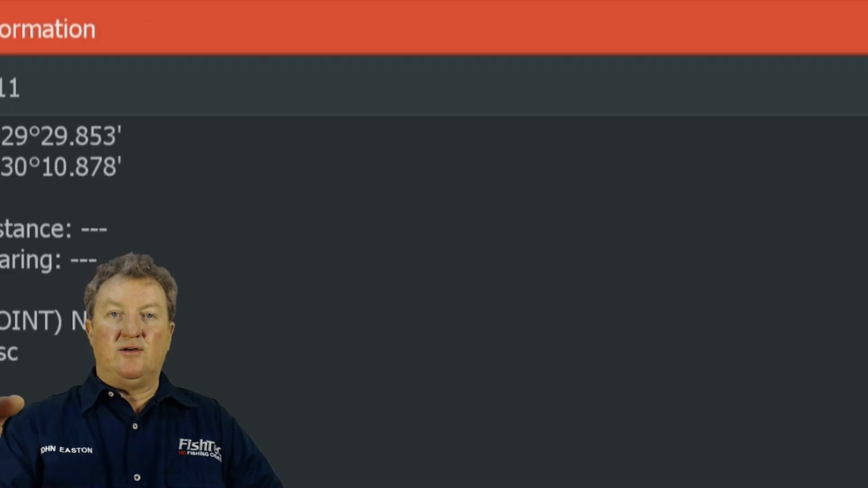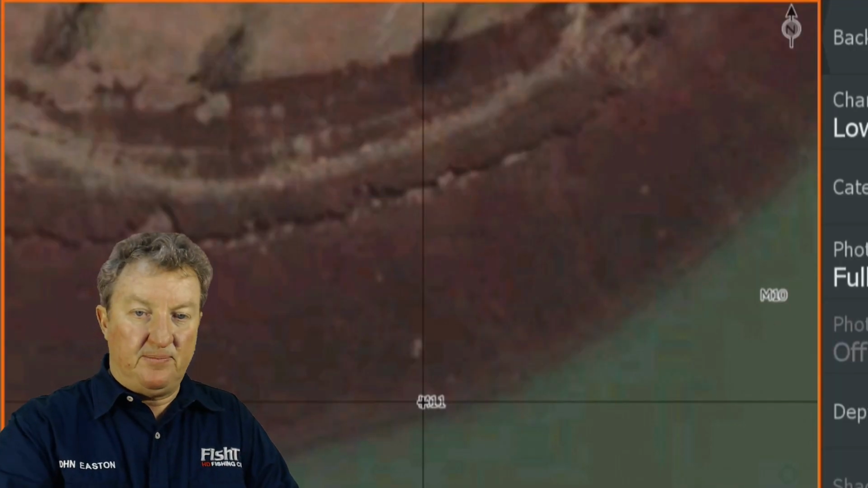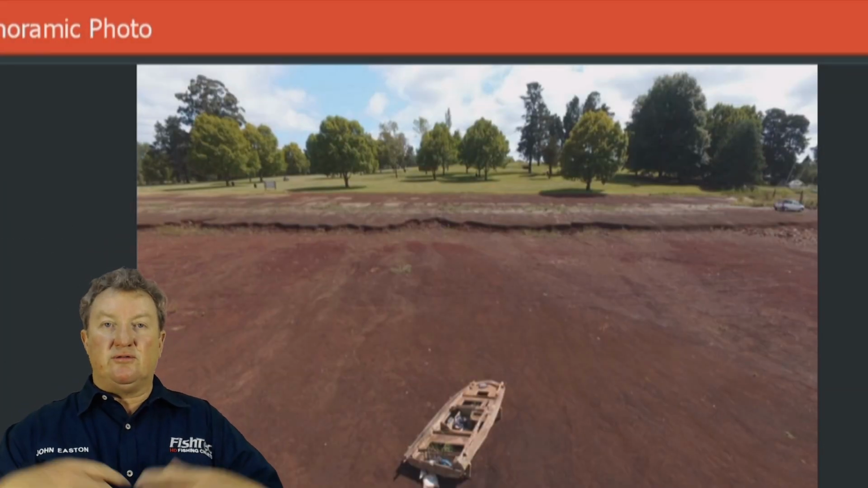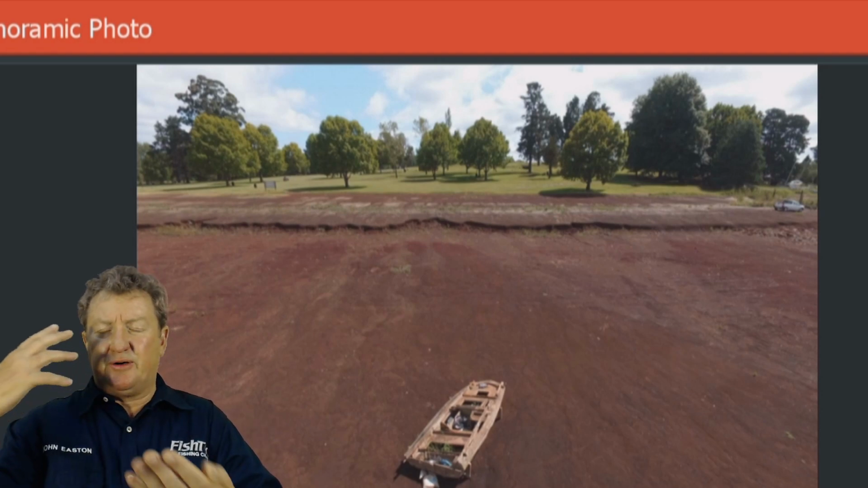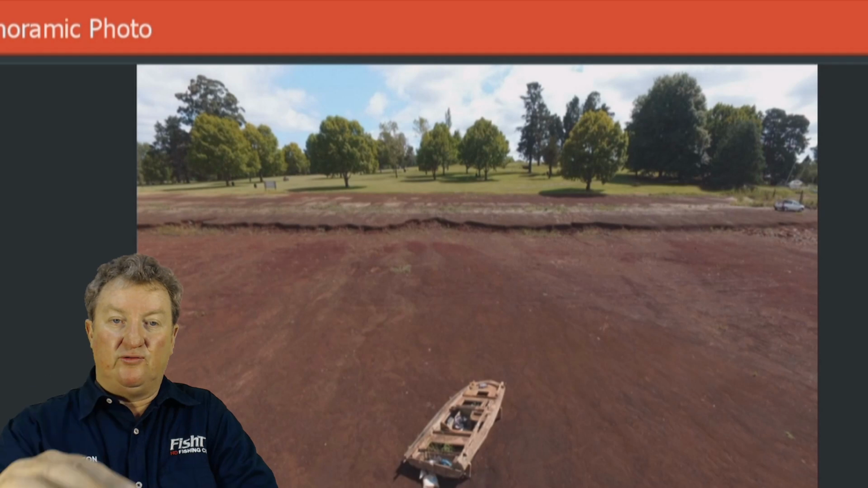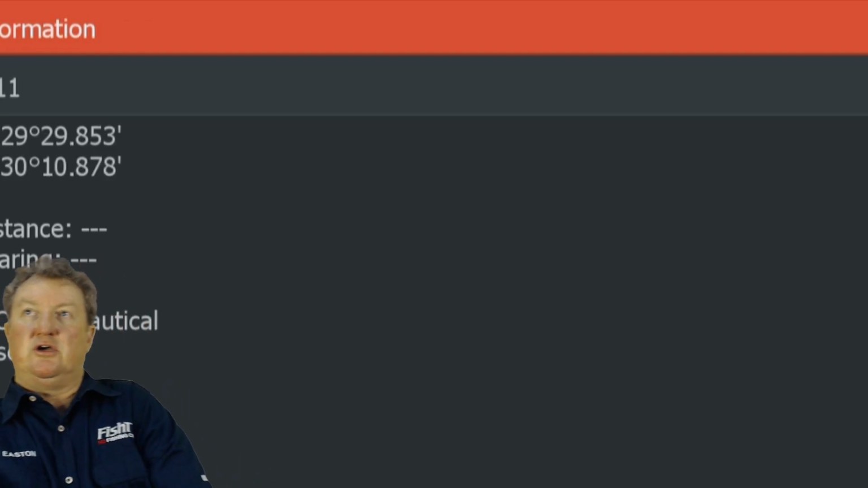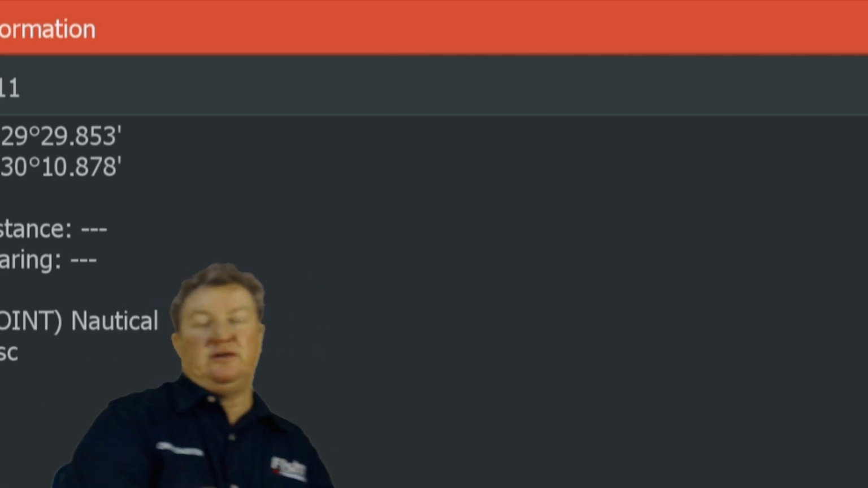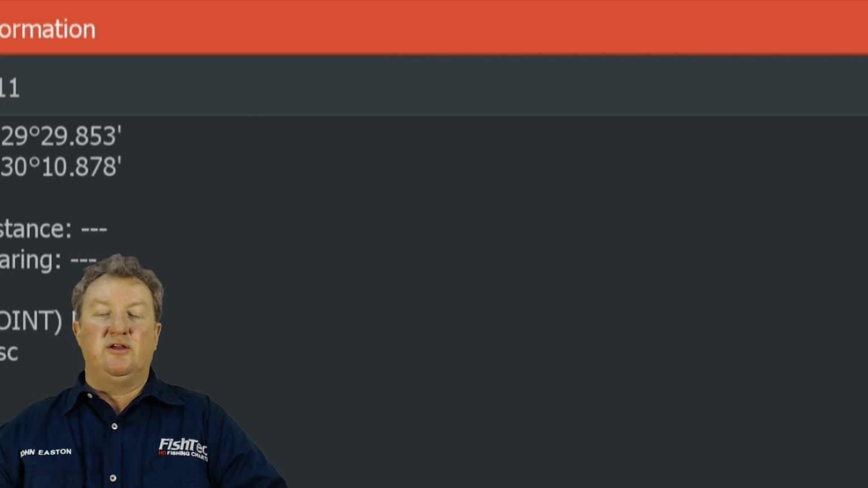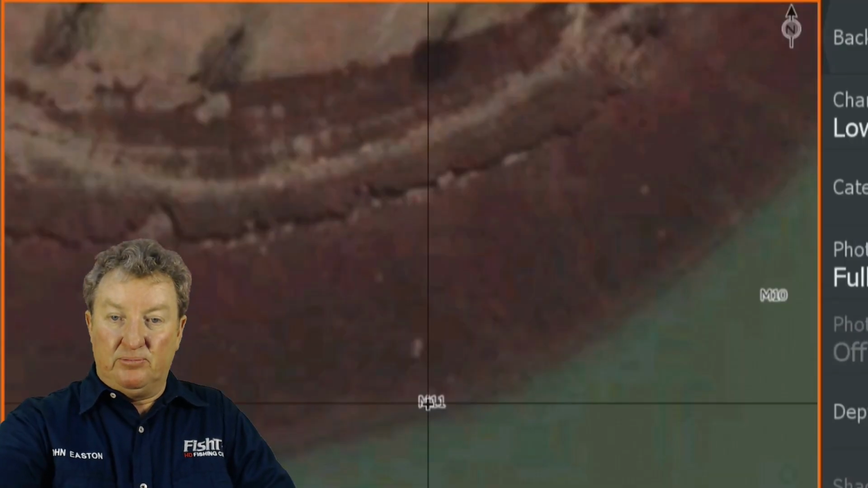Did you see how easy that was to get to that picture? You just tap on it, it comes up there, boom. It's not scrolling through thousands of pictures on your phone and trying to remember which one is which. It's accessible directly off your charts. And the other nice thing is, like I've said to you before, you can use this go-to feature. I don't know if you can see it. No, it's too far out. There's a go-to down on the bottom left of the screen that you tap on. If you've got an XI5 trolling motor, it will take you to that exact location, and boom.